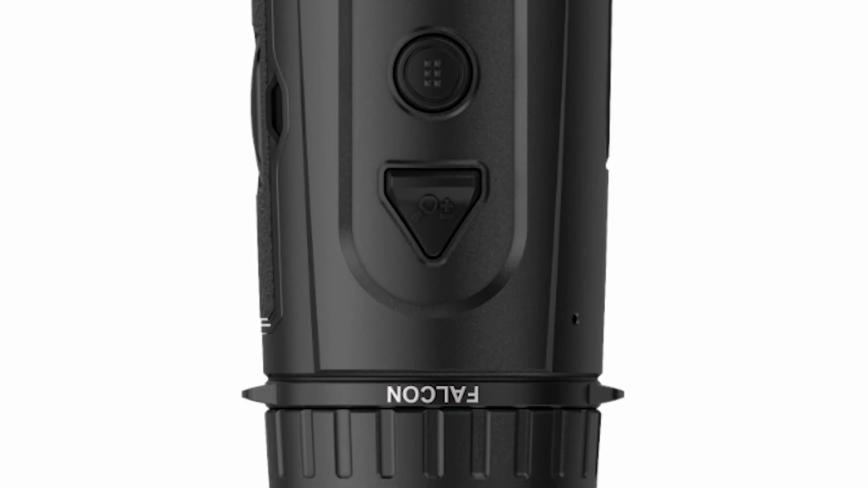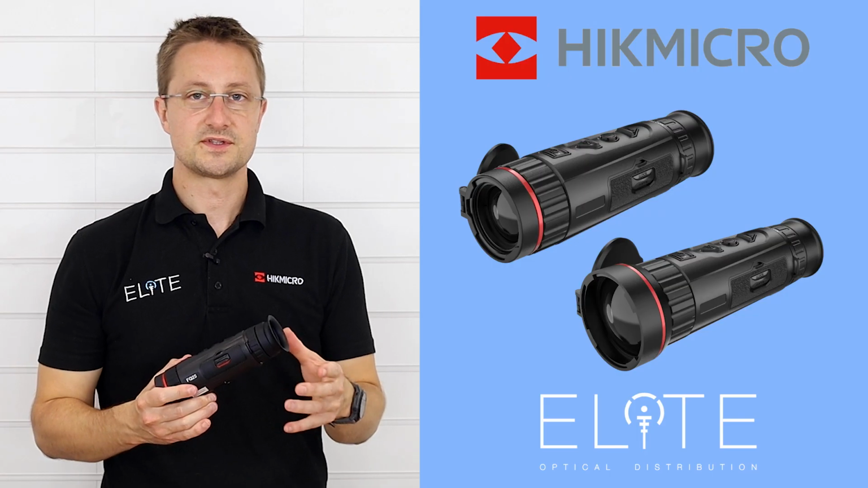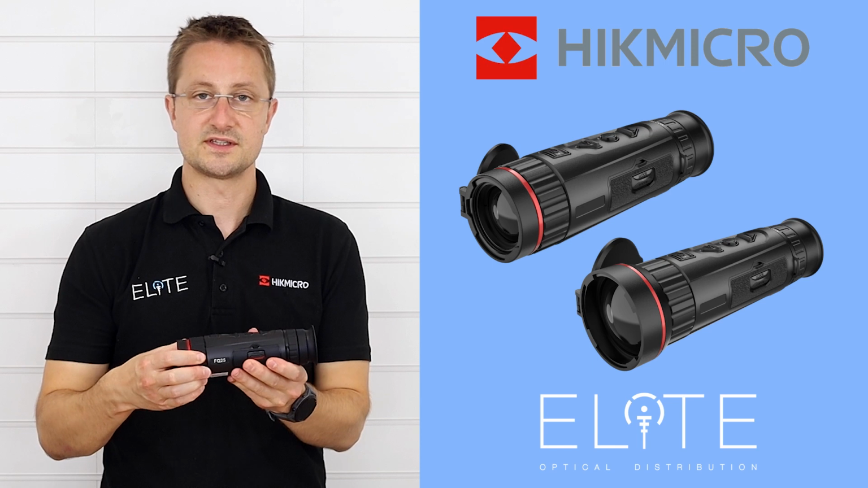Coming back again, we've got the diopter adjustment. This basically is set once for your eye, so you want to look through the device, adjust this until the menu items in the top corner are clear, and then adjust the image using the distance one as you use it every day.